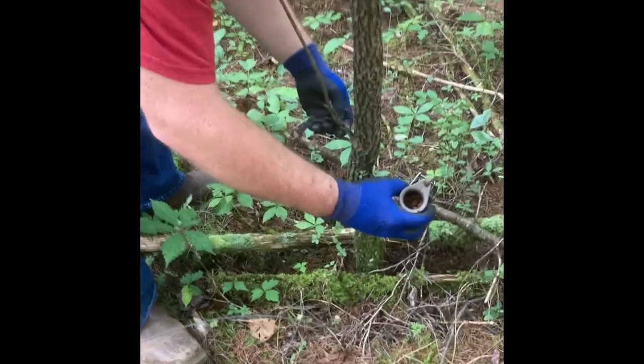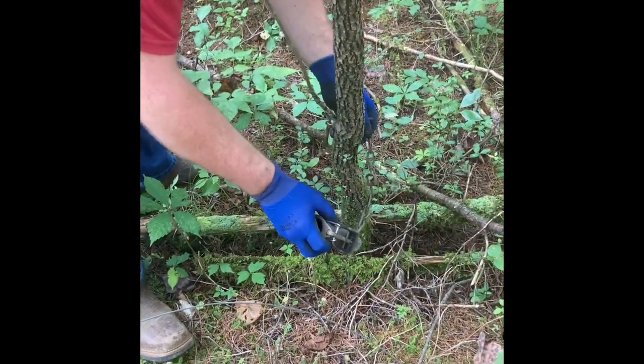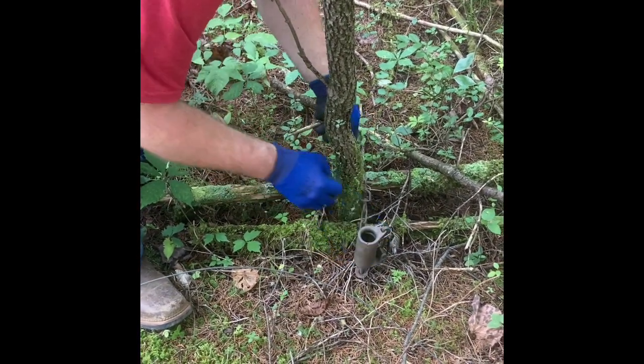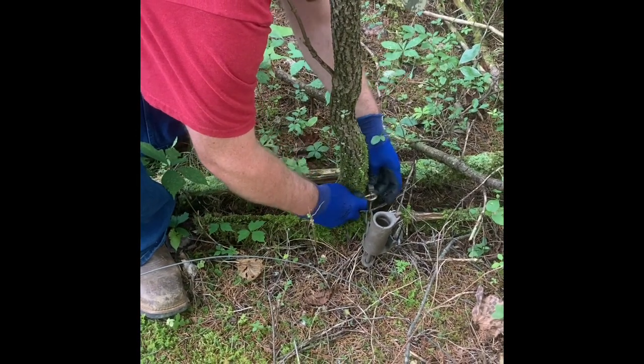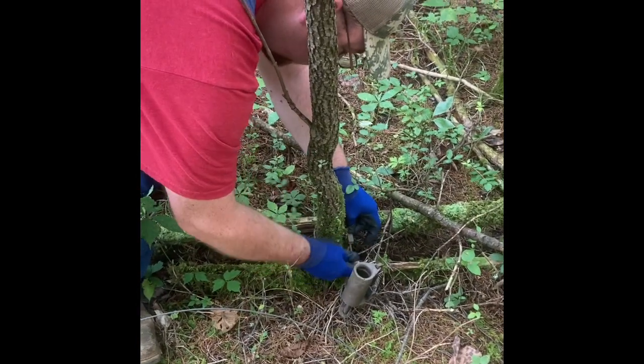All right, so we're going to rig this thing up on this tree, and first thing we're going to do is stick it in real light there in the ground and try to get this thing hooked up. Got to try to get it tight enough to where it ain't going to easily be pulled up and down the tree.